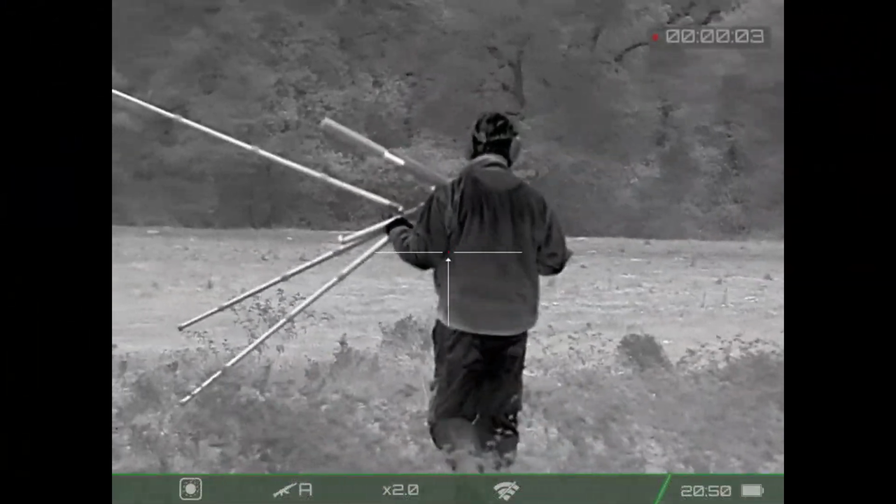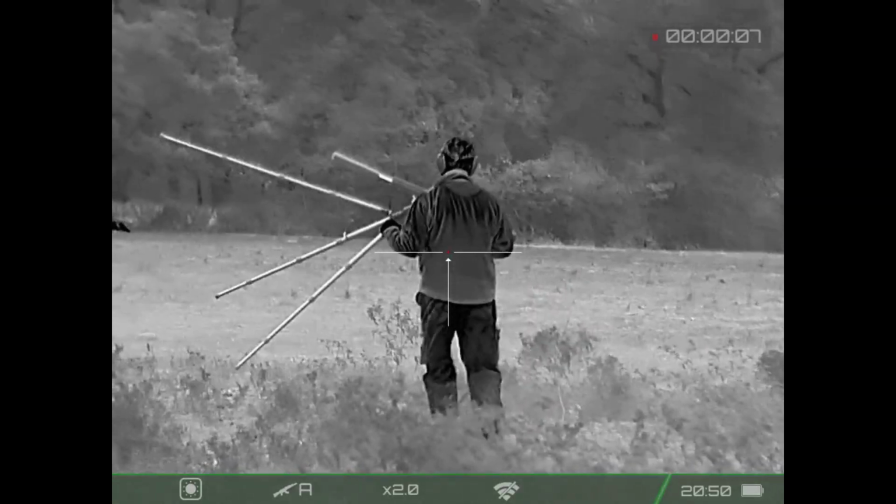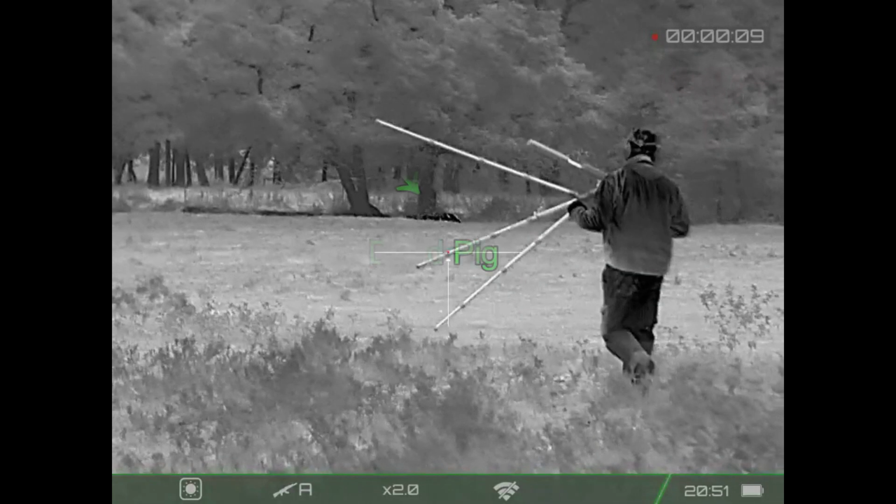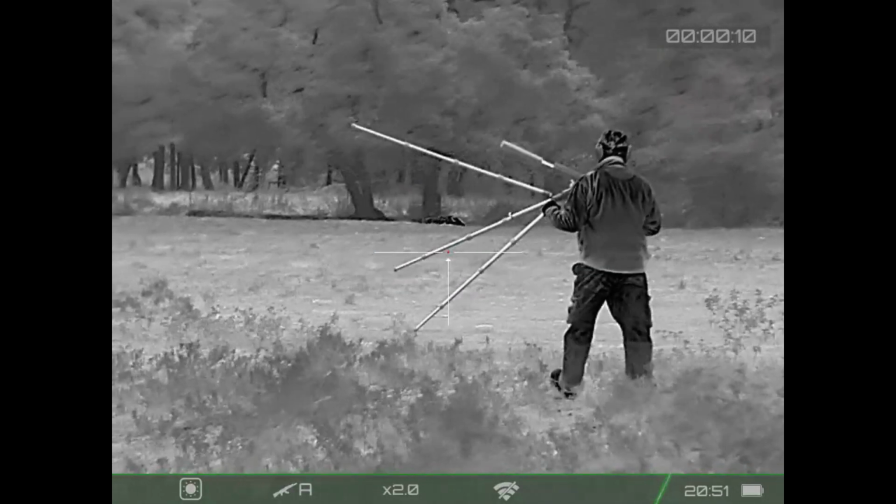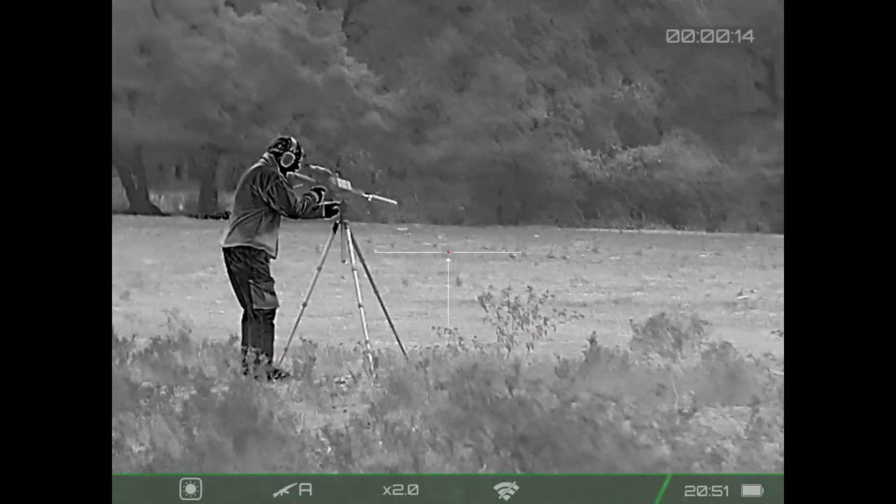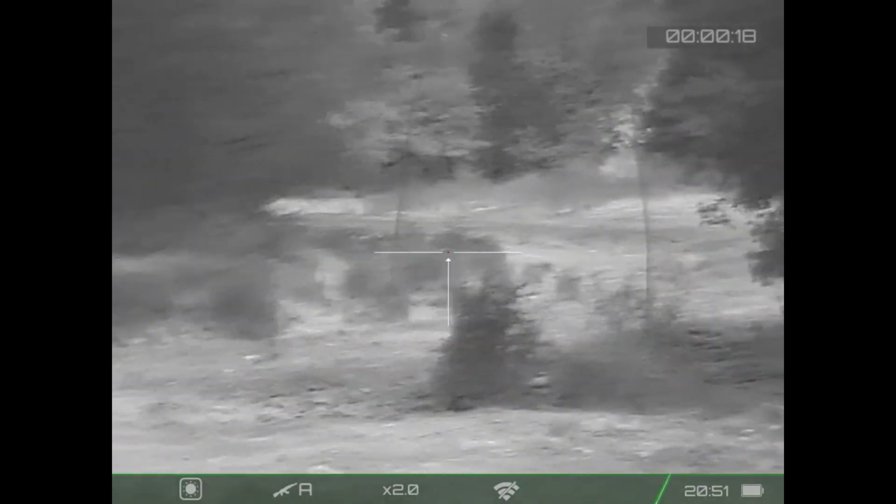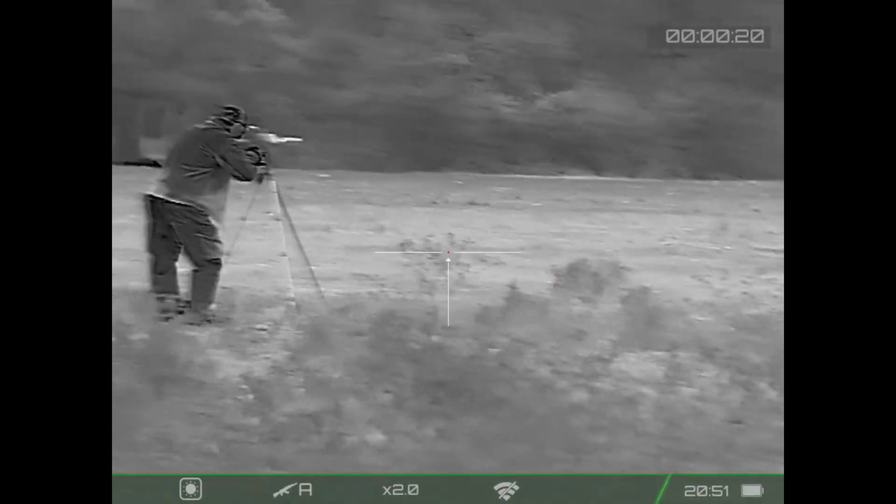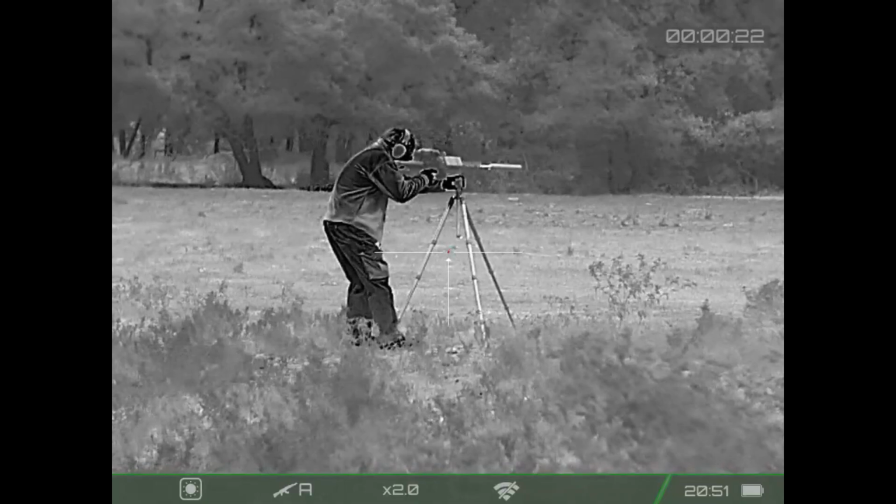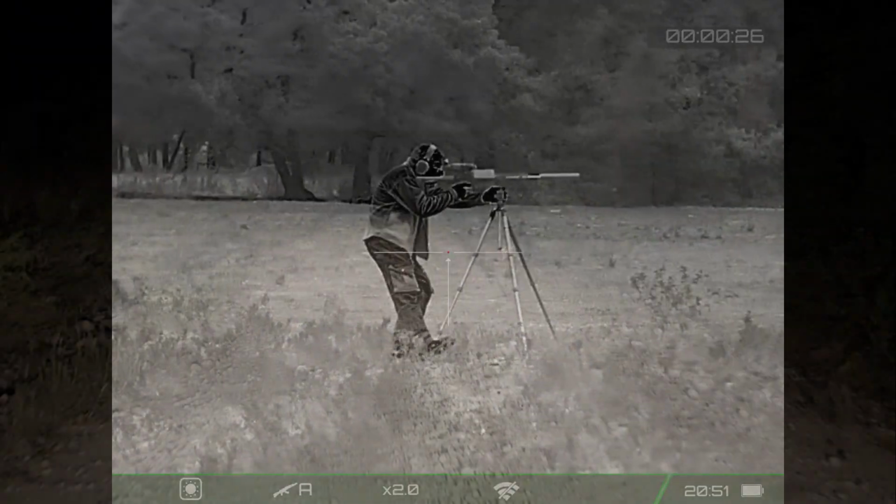Well, we just made a stalk on a sounder. They were directly downwind of us, so it wasn't a high probability. There you can see our dead pig in the background. Ben's trying to get a better angle for the direction we think they went. But it was pretty much a lost cause.